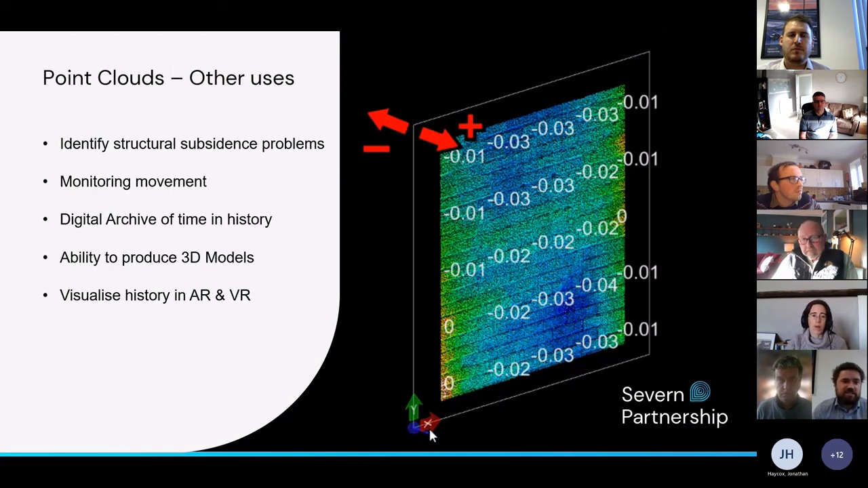So, other uses for the point cloud data. In addition to the benefits of the deliverables listed above, we've worked on a number of heritage projects where point cloud technology was used to assess any subsidence and movement in structures. As you can see in the image, it basically creates a heat map of relative movement.